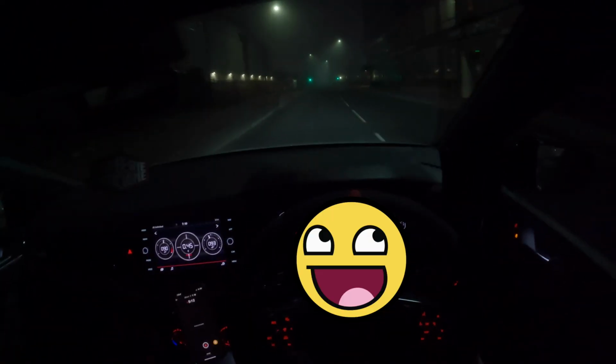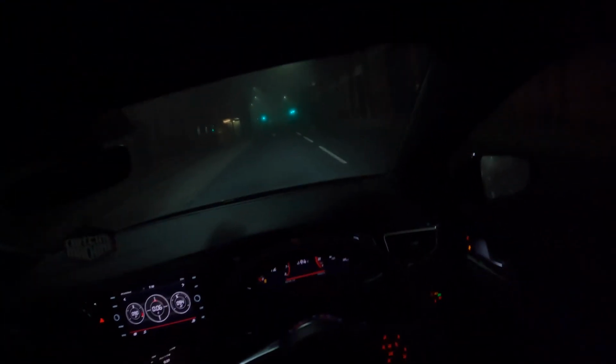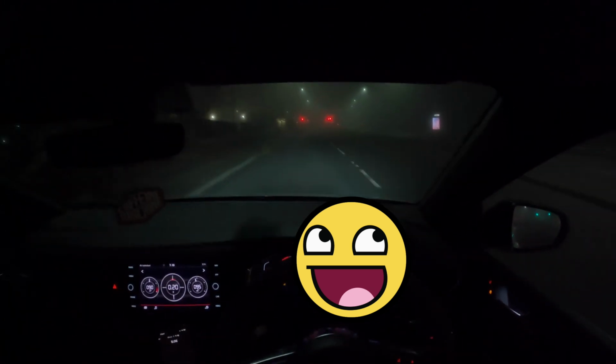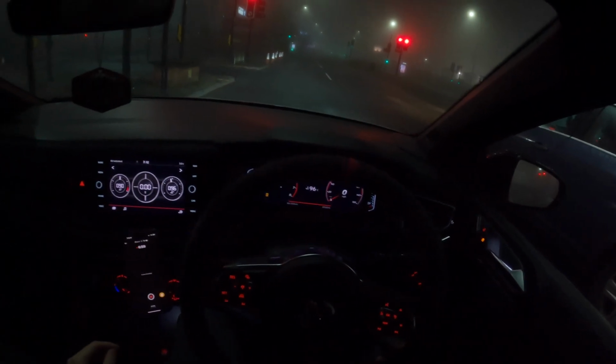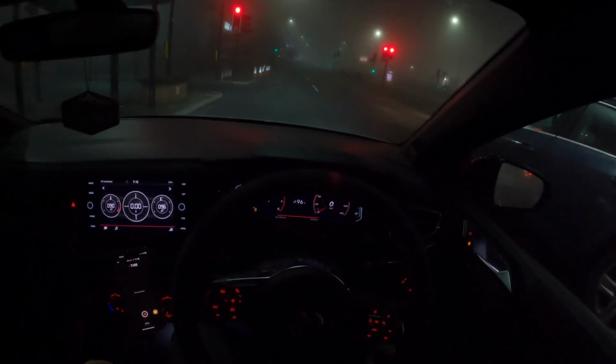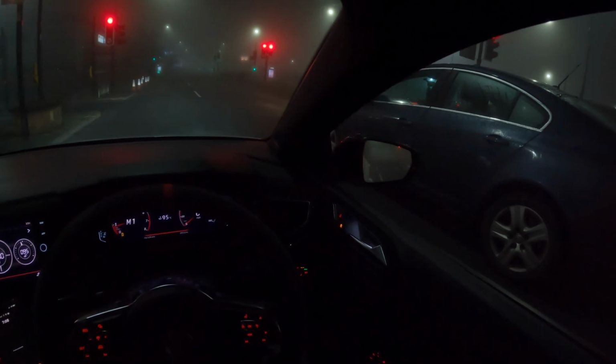Oh, pothole. Woo! Nuts. It's like mega foggy. How have we driven into this? It's also 3.5 degrees out guys, so pretty cold, pretty slippy, but good for boost, so can't have it all. Making the power but we're not putting it down, so yeah.